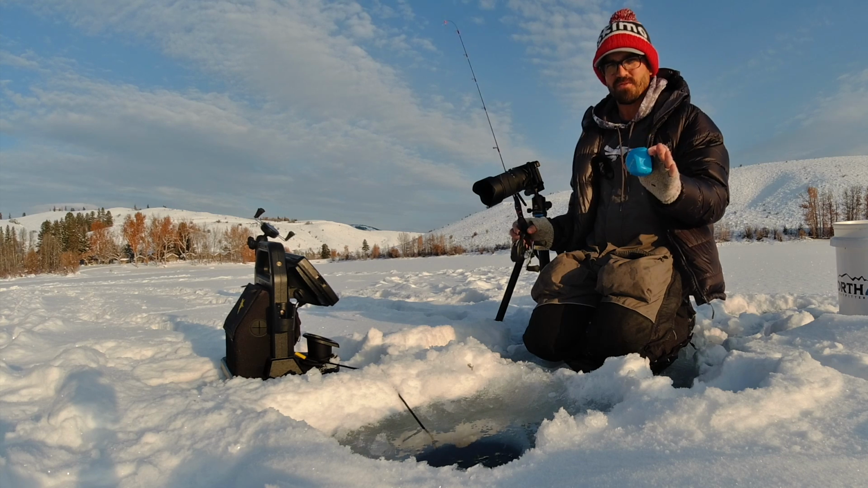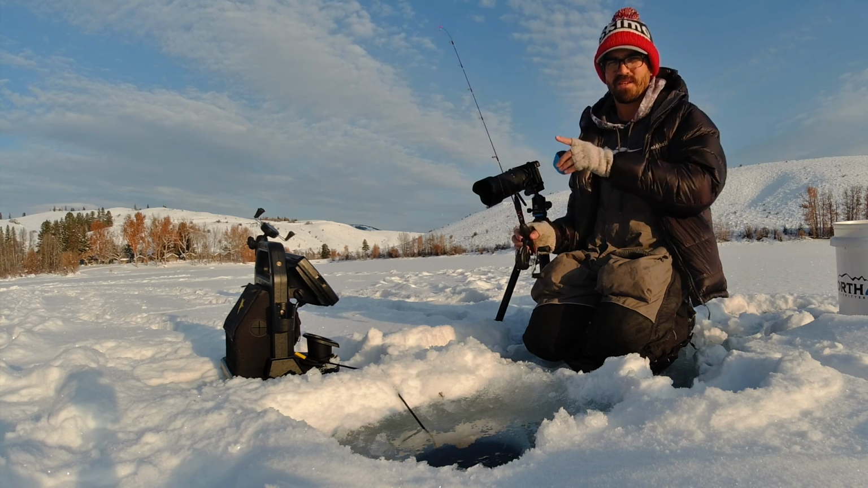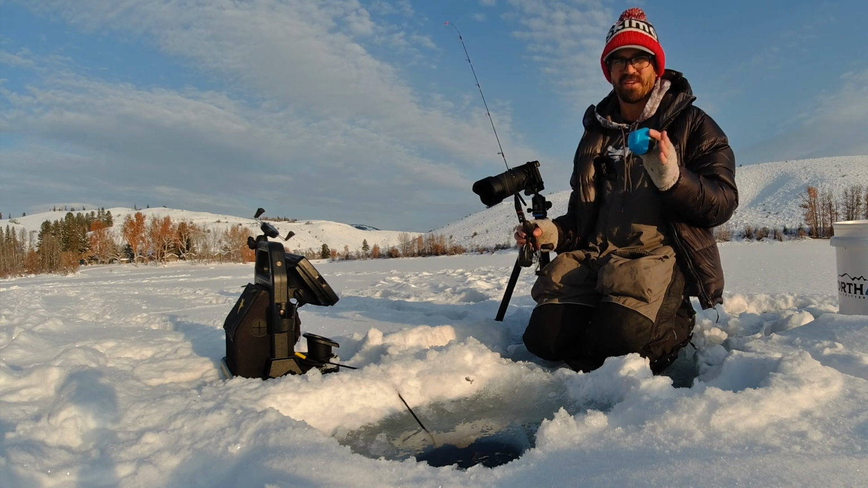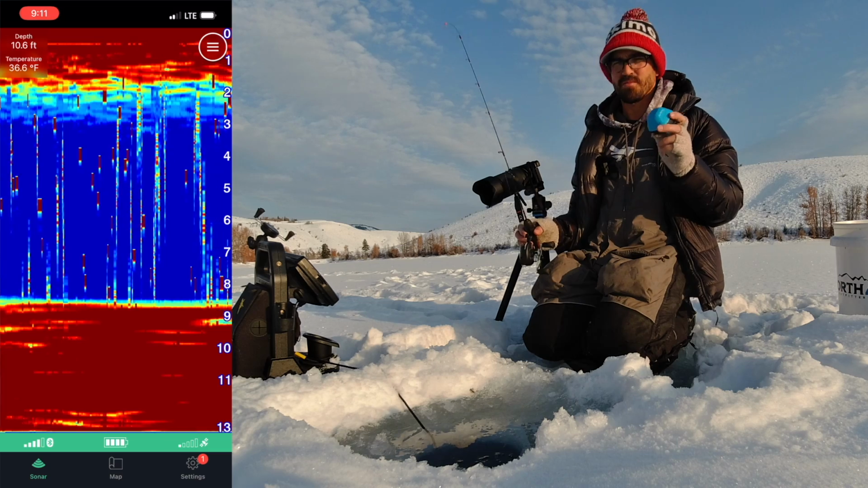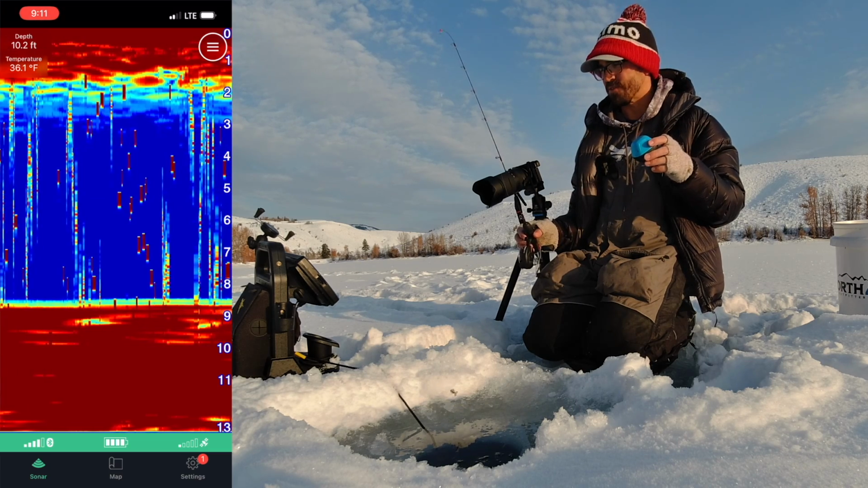I tried running these both together and immediately ran into my first problem, and that is while the Humminbird Helix has the ability to alternate its frequencies to filter out competing frequencies, the Striker does not, and so it gets very noisy if I run them at the same time on the Striker. So I will show you what that noise looked like.